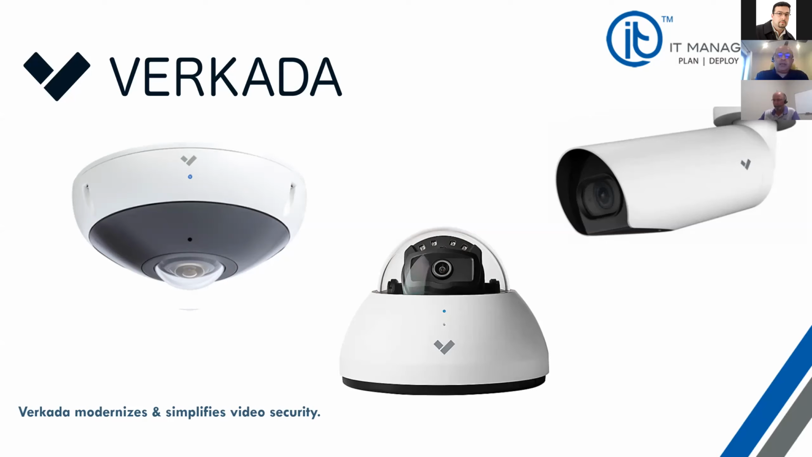product that our company has been promoting and working on for more than a year now is this incredibly fast-growing and impressive line of cameras by Verkada. Verkada, I can say, came out of nowhere from the same folks who started Meraki and later on sold it to Cisco. It's a strictly cloud-based camera solution for those of you who don't know this line of cameras. That brings a refreshing new and revolutionary, I would say, take to this surveillance industry.